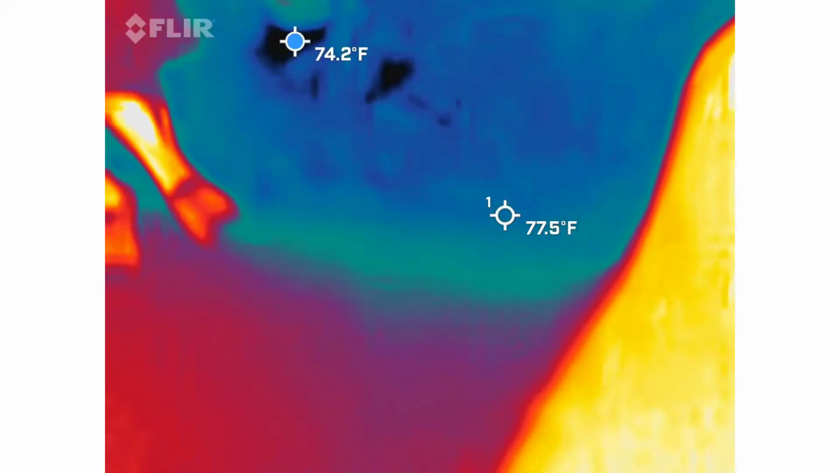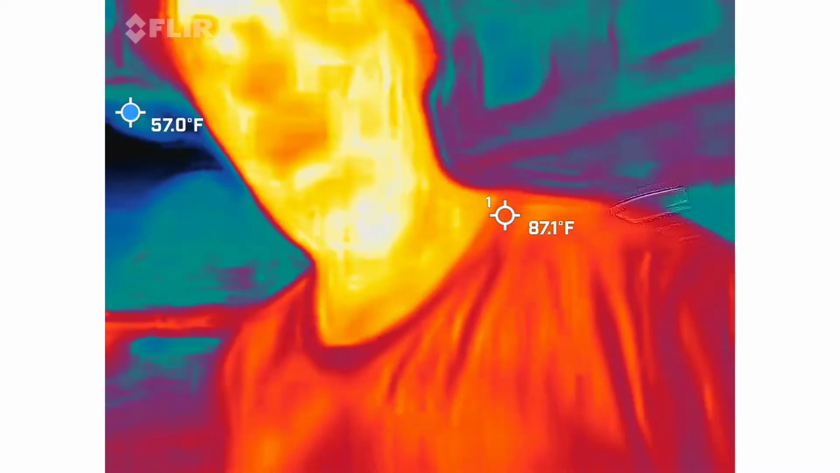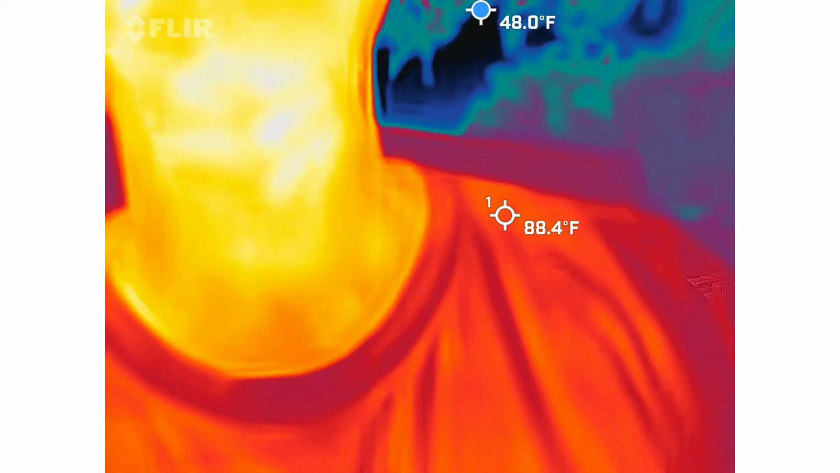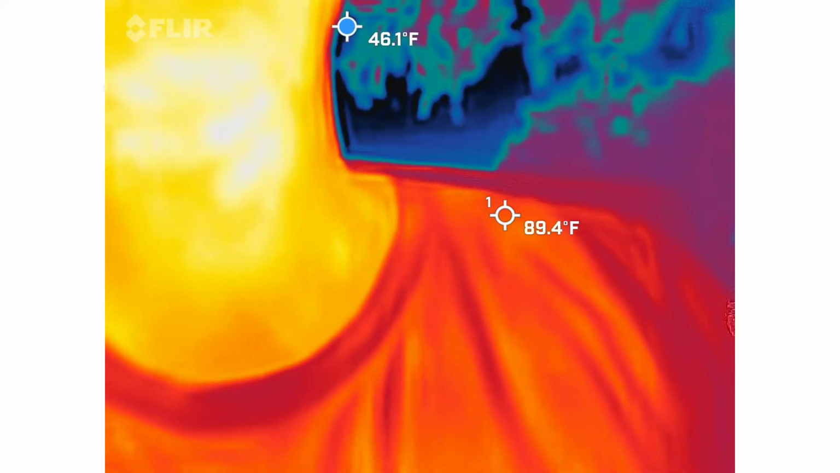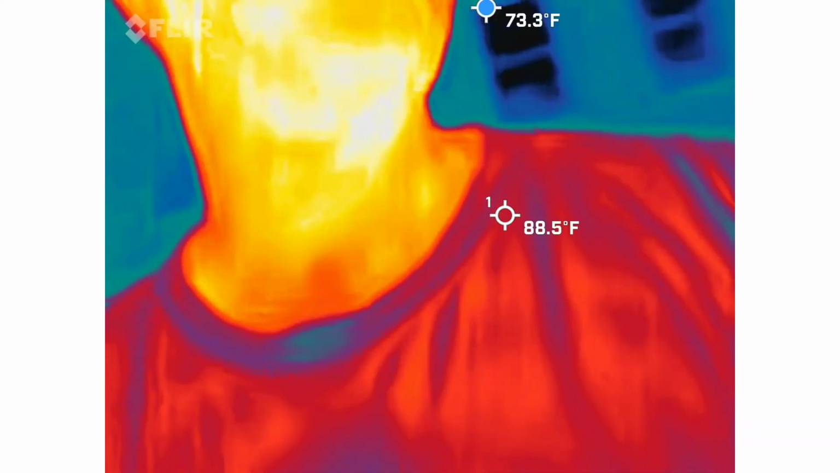Or not, we have a thermal imaging camera. So why would we want a thermal imaging camera inside of a ghost hunt? Kason? Because sometimes ghosts can still have thermal in them. How so? Hot or cold? Sometimes hot. No, cold. So we're literally looking for cold spots with this.